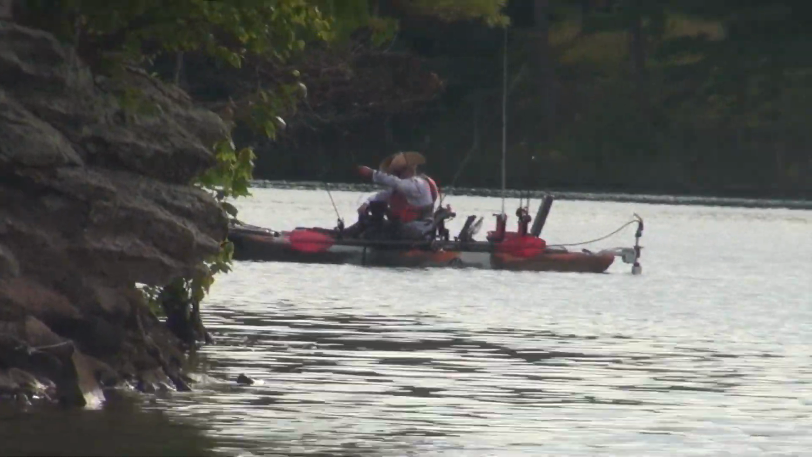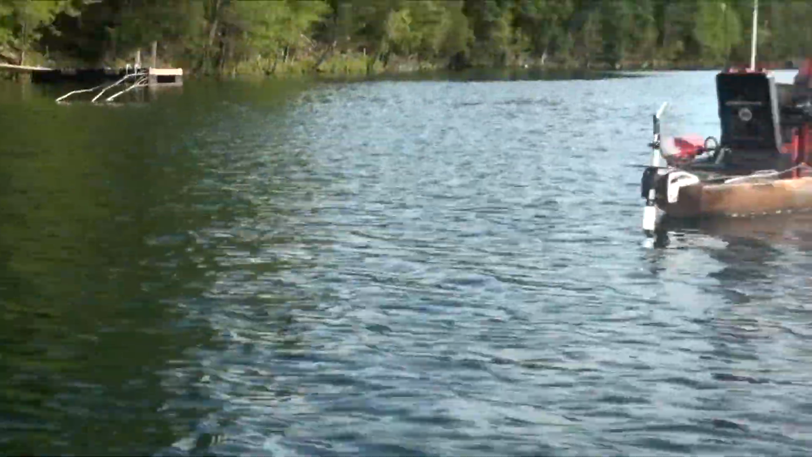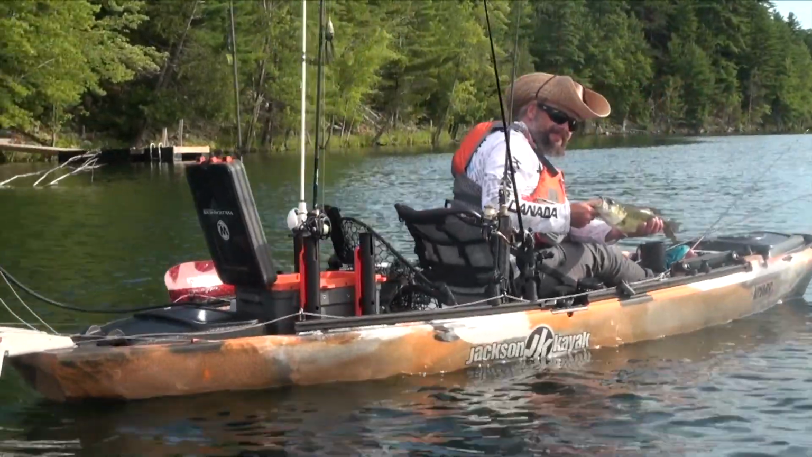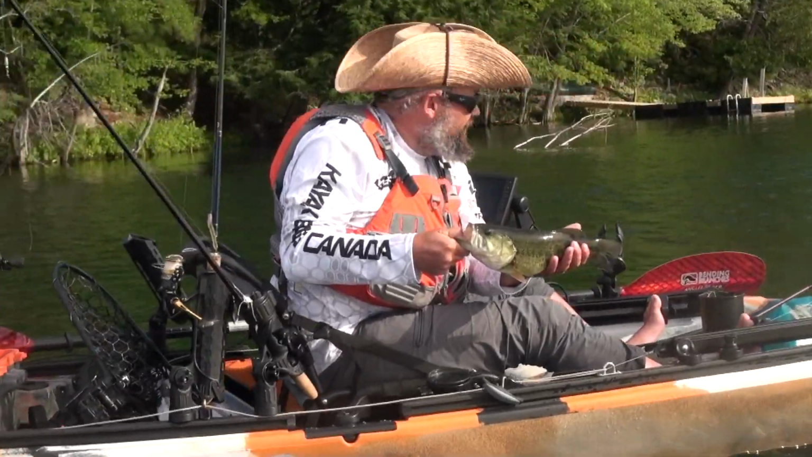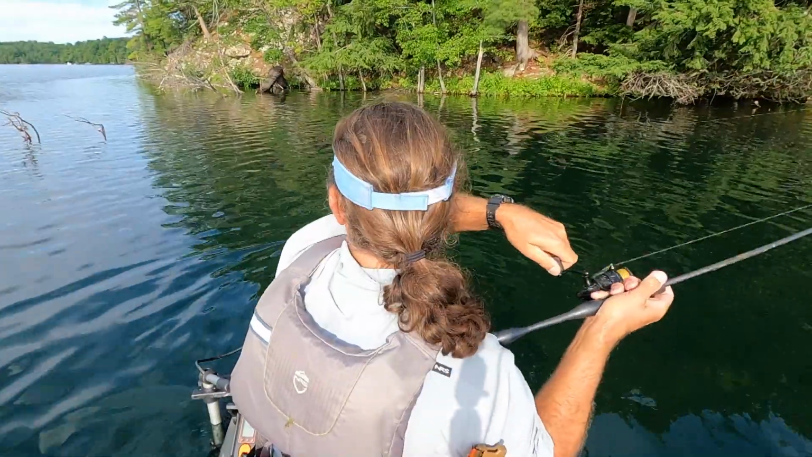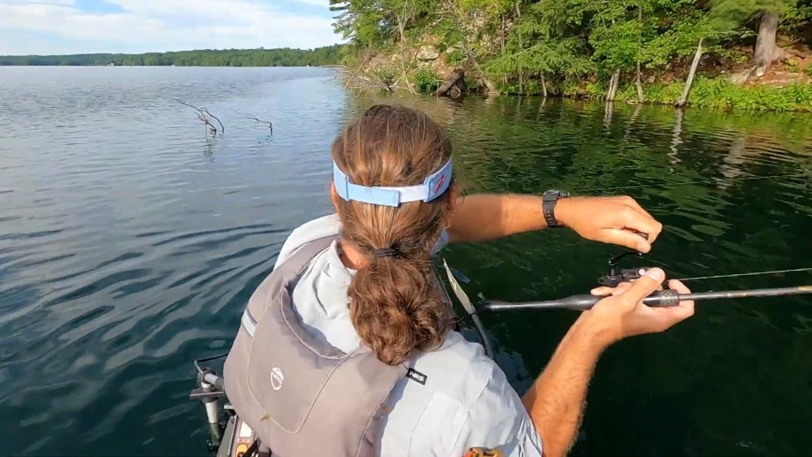Looks like Zack's hooked up. Not too big, but biggest one so far. Nice. Little largy. Got him down by that tree on the drop shot. Very cool. That's a nice fish. Get out of there.